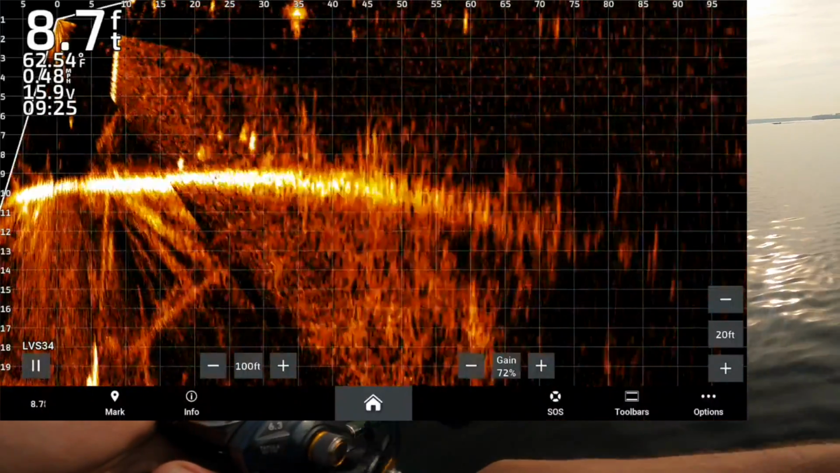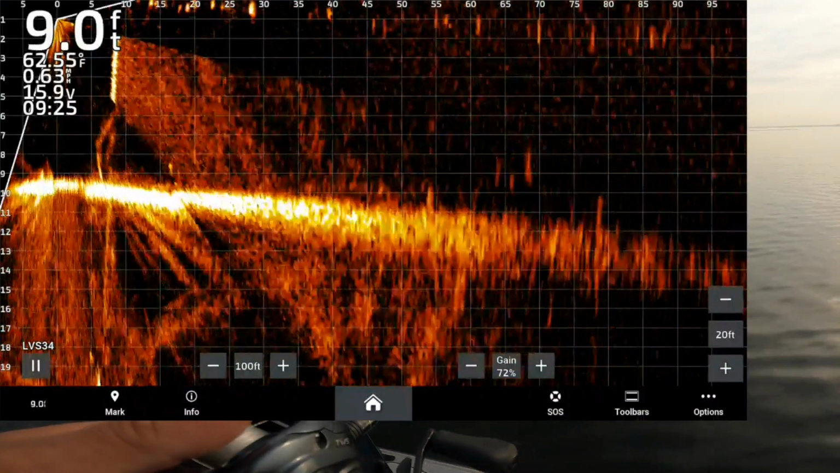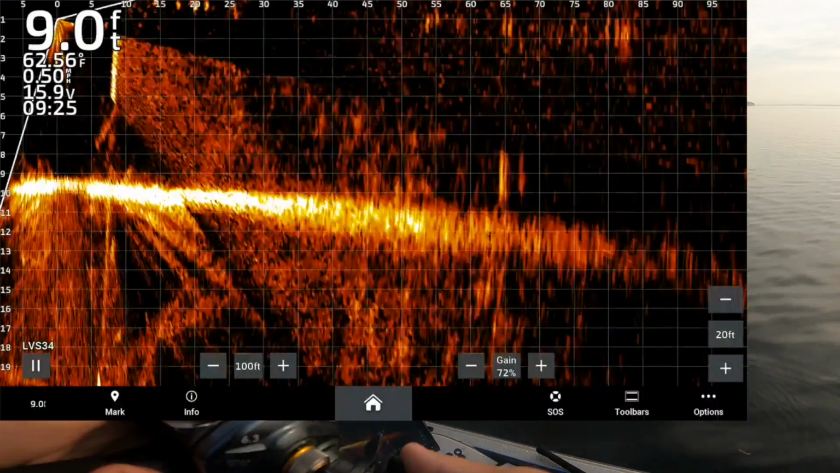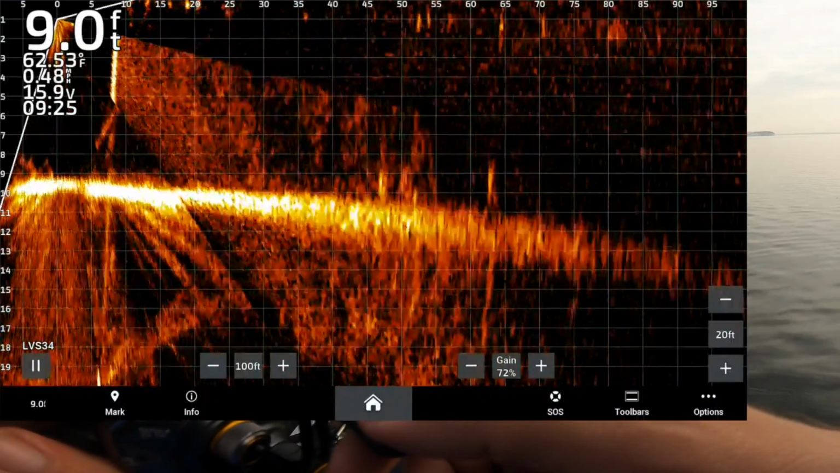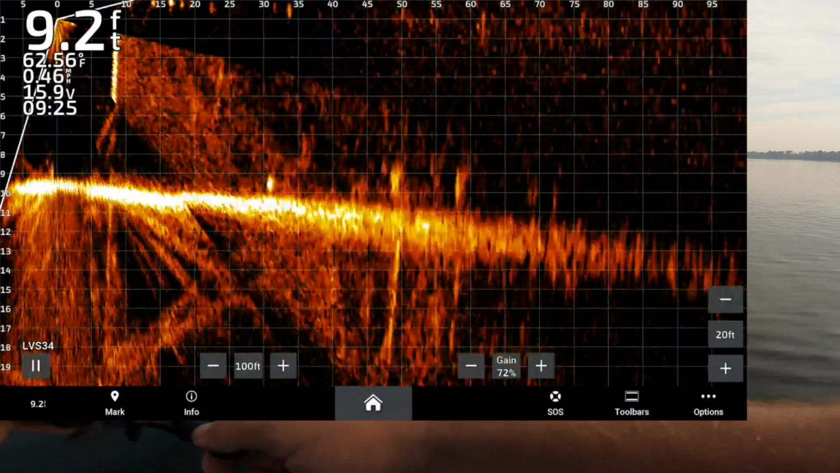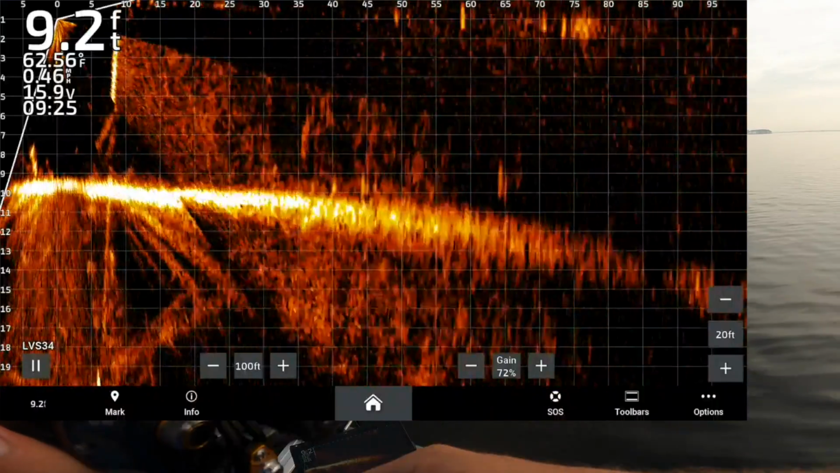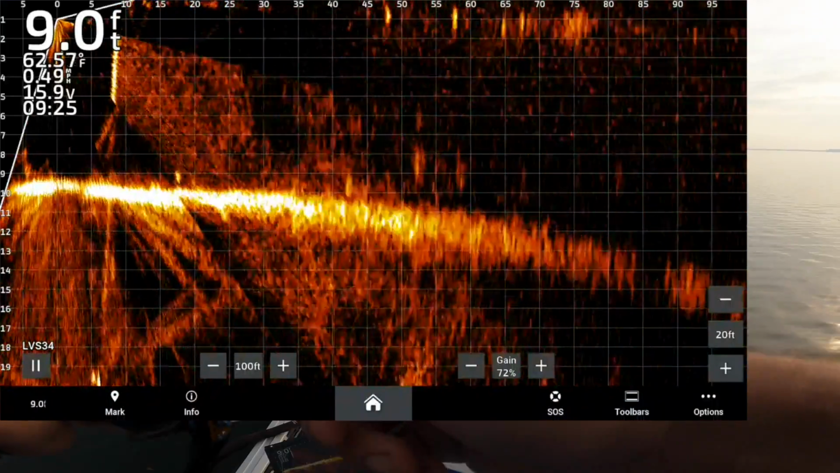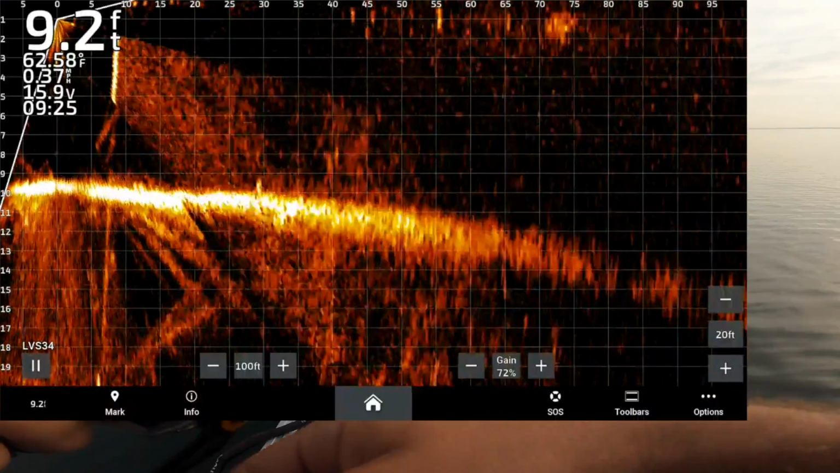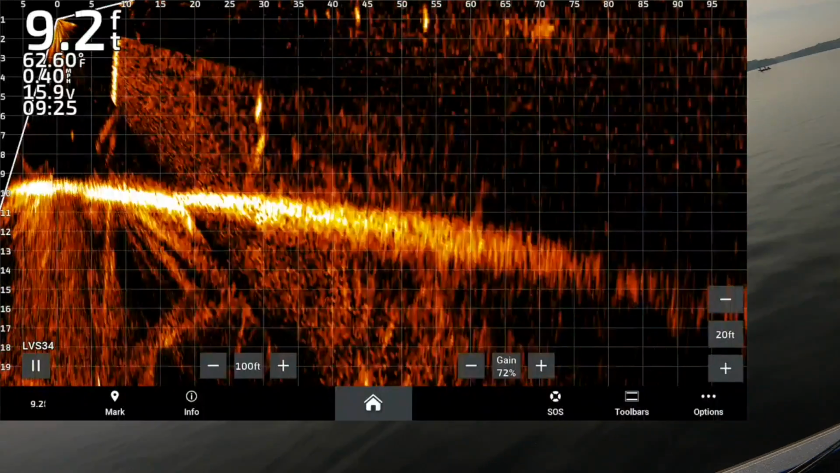Here he comes. And I got swerved again. There's some out there. A lot of good fish in this spot, as you guys can see. Very smart though. That one at 62 feet or so, 60 feet now, that's a giant. That's a big one. I missed him a little bit to the right. Come on, go get it. Go get it. Oh, there we go, got one.